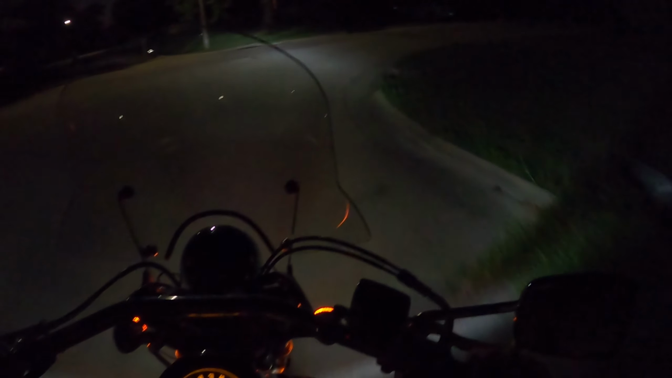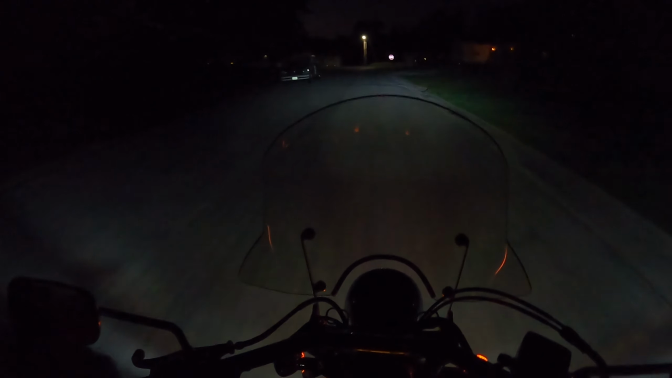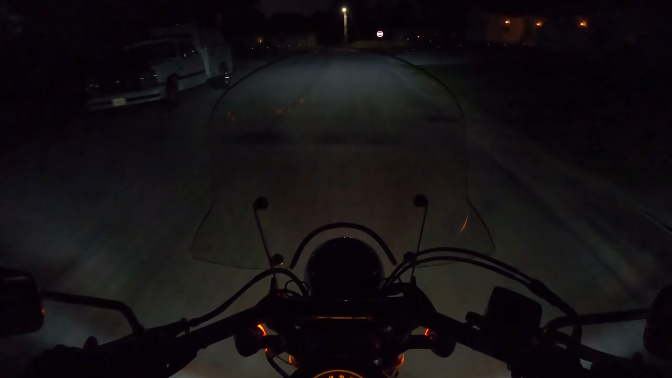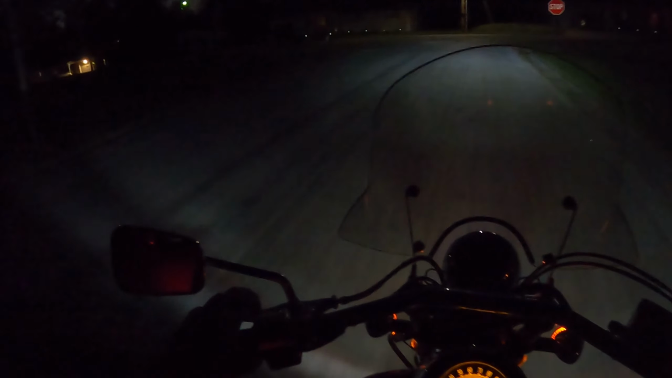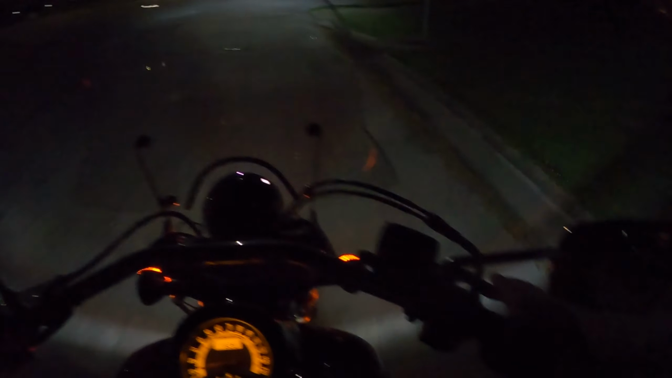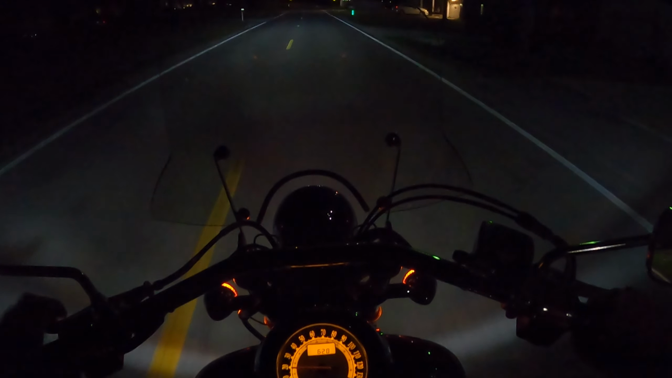I mean, it's just a cheap little project bike just for me to make quick trips and run around on. Yeah, but for being a Kawasaki, I do get a lot of compliments on the exhaust. I mean, it sounds awesome.